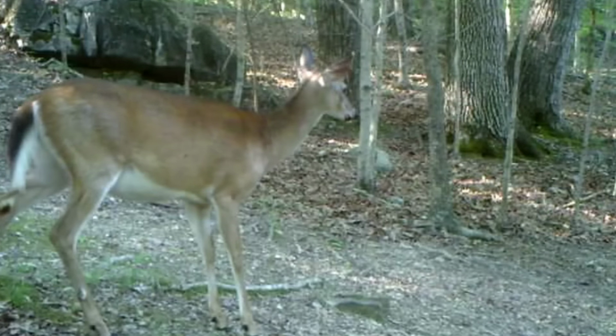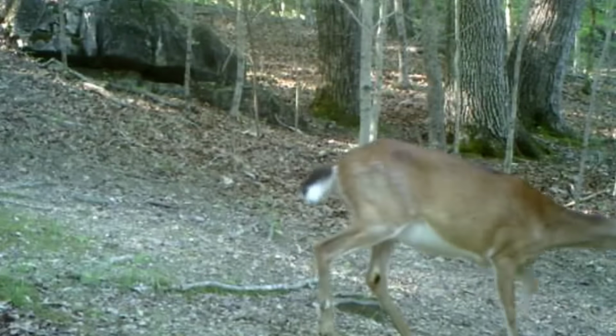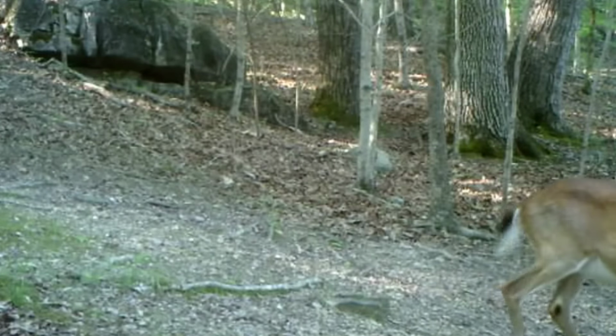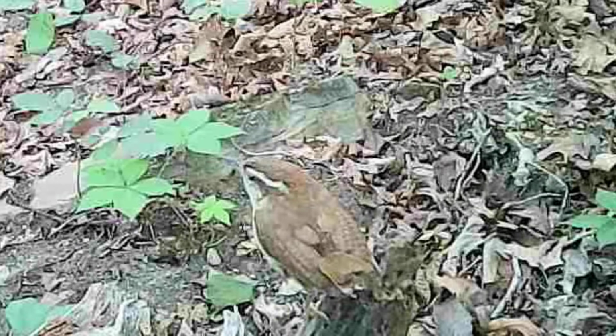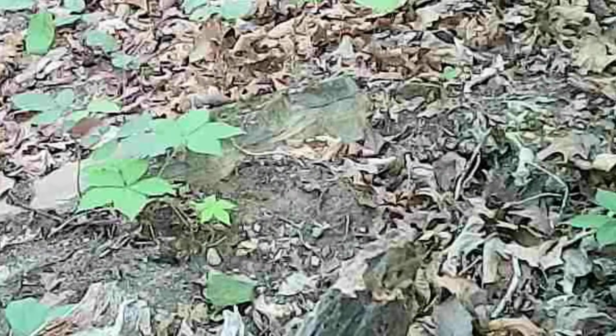But all these deer love this salt mineral block. I'm glad they do, because it keeps them healthy. That one's heavy with fawn. And down at the stump, there's a little wren just having a good time.